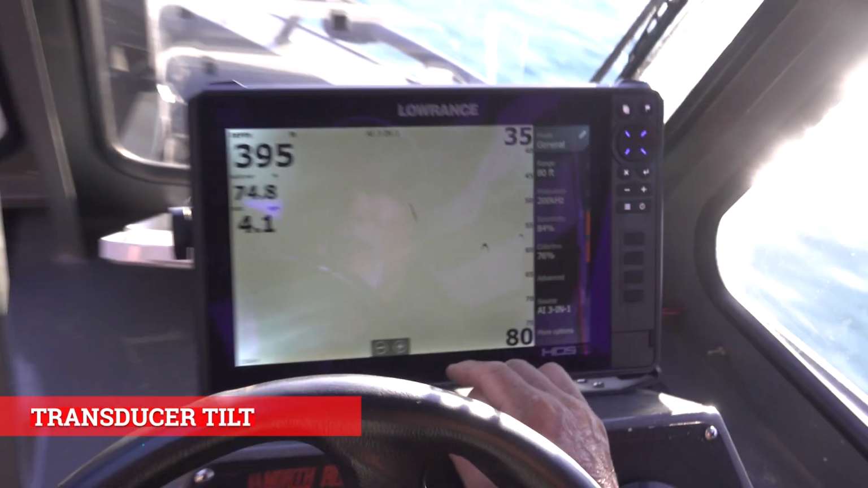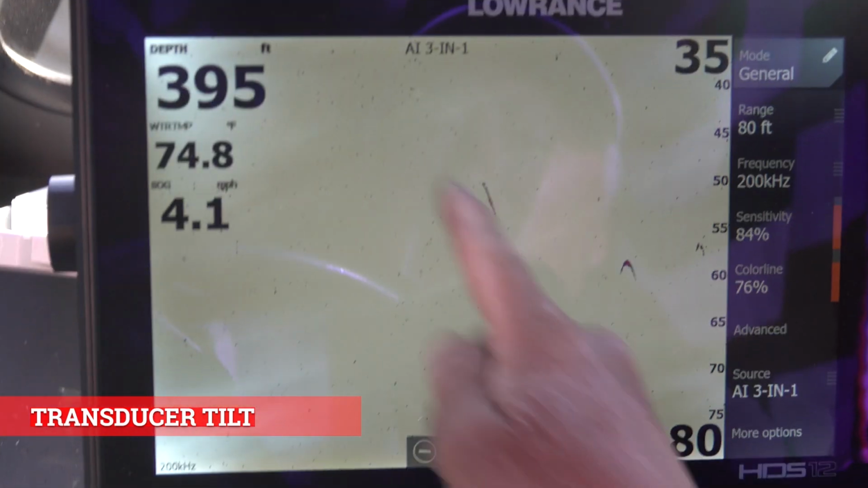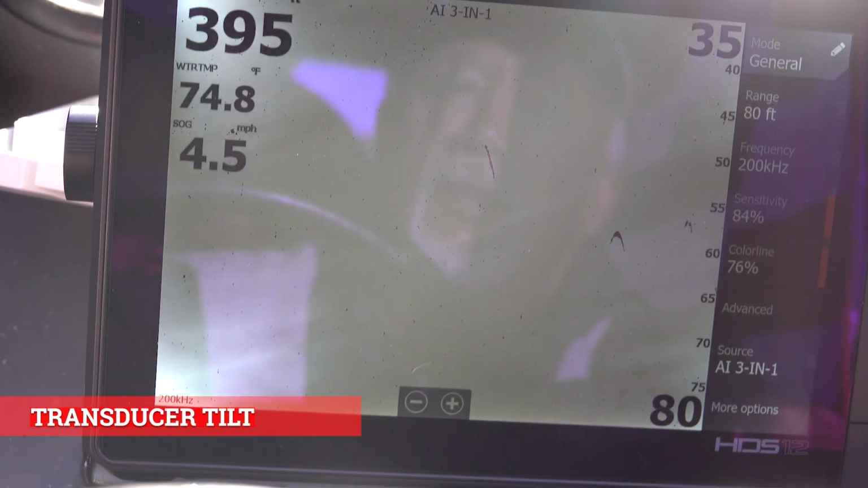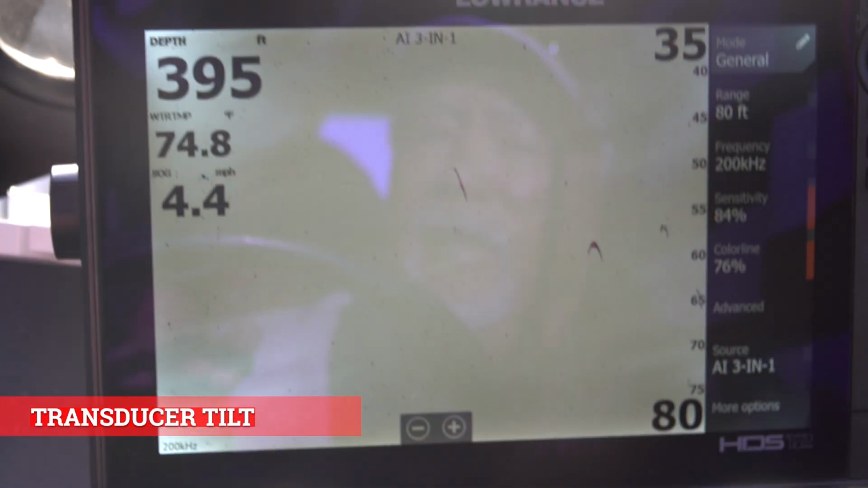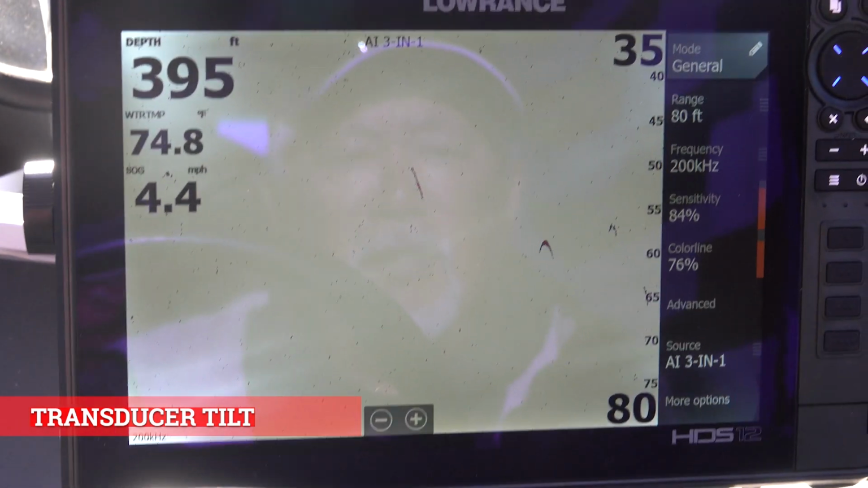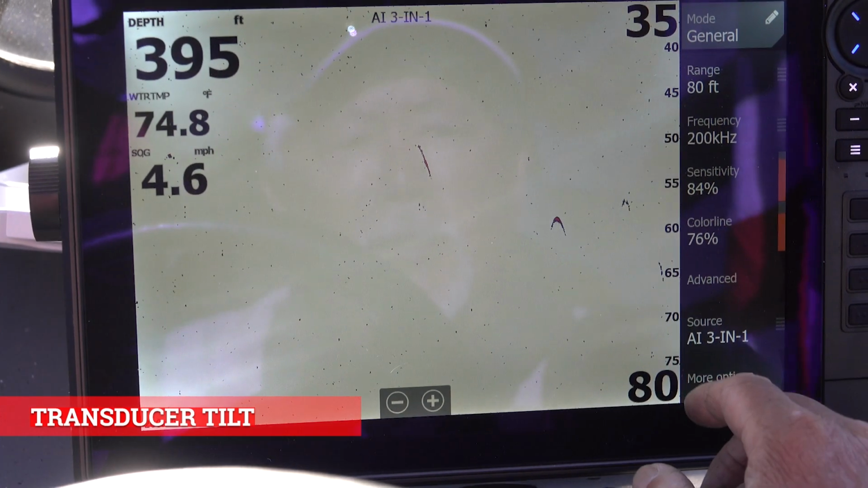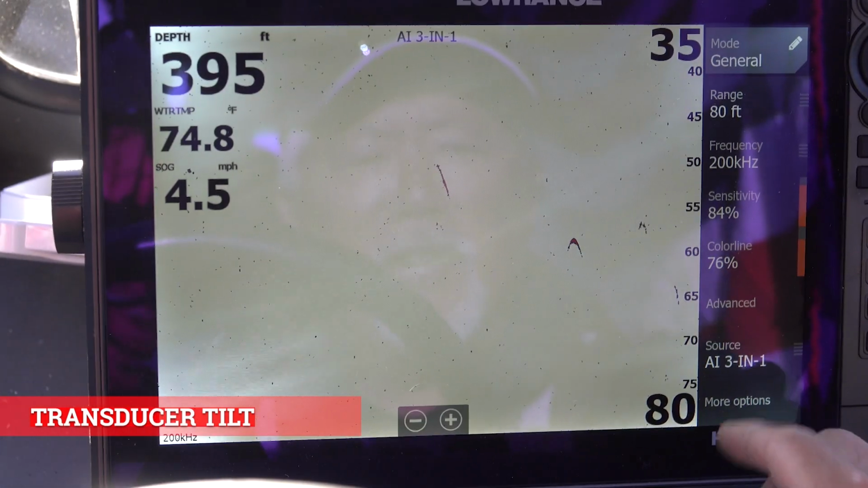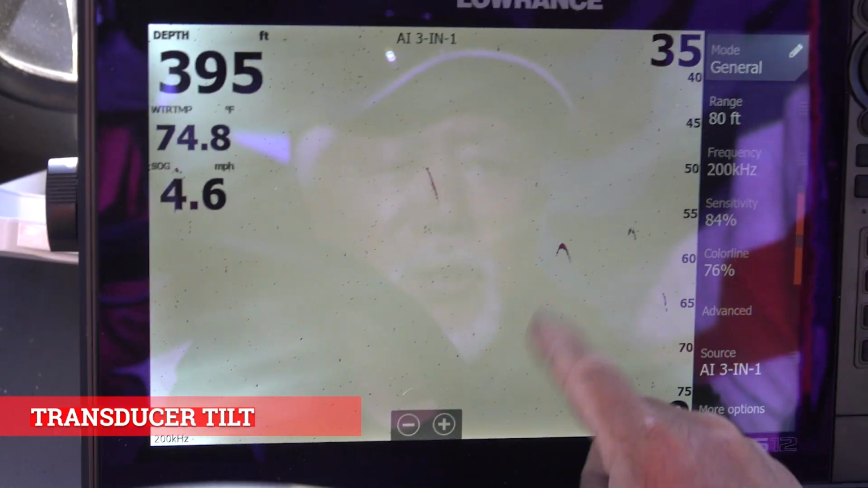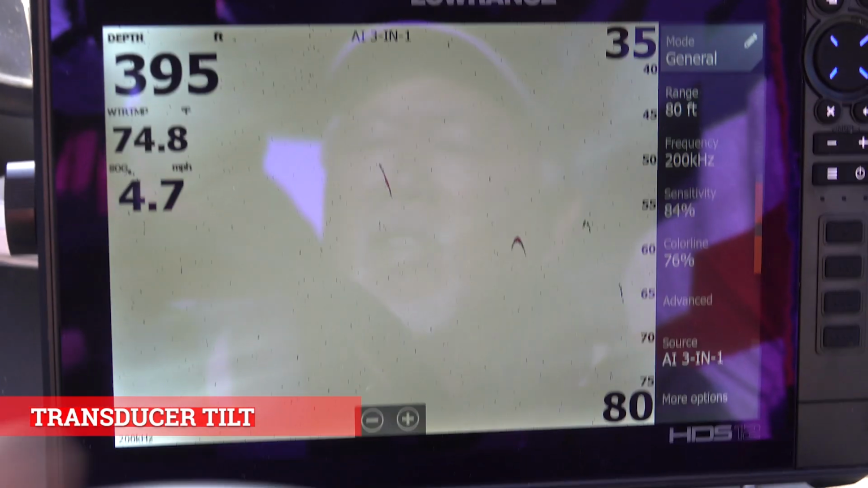And usually, if you're idling as slow as the boat will go and you see marks like this, lines like this, then that transducer in the back needs to be tilted up. So you saw me this morning actually remove it and set it down a little lower and tilt it up. It just depends how you go across the school, because if they're not perfectly in that cone angle, then you might get a mark like this.